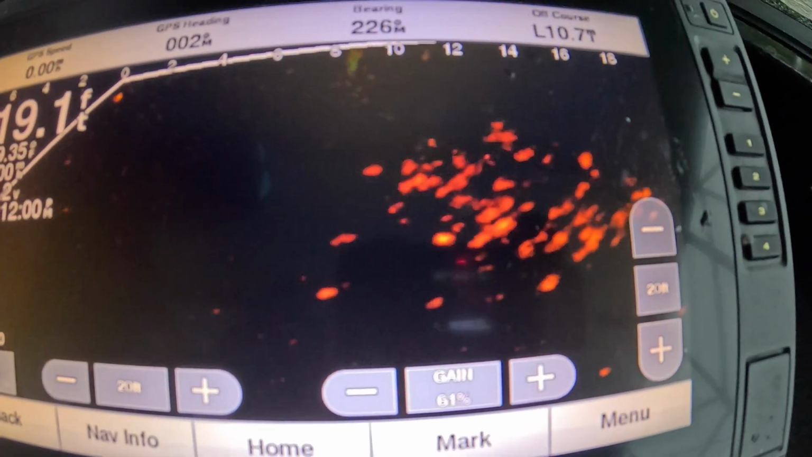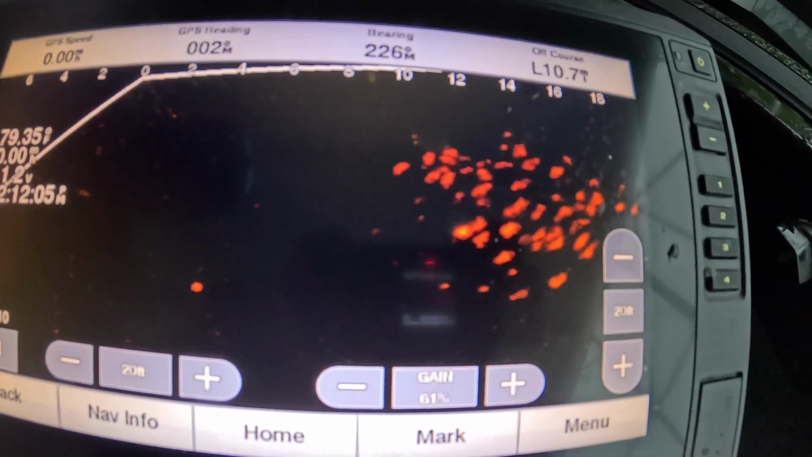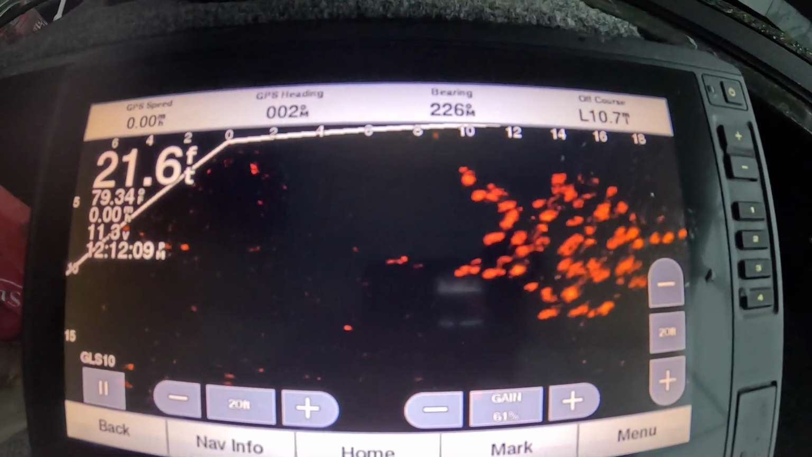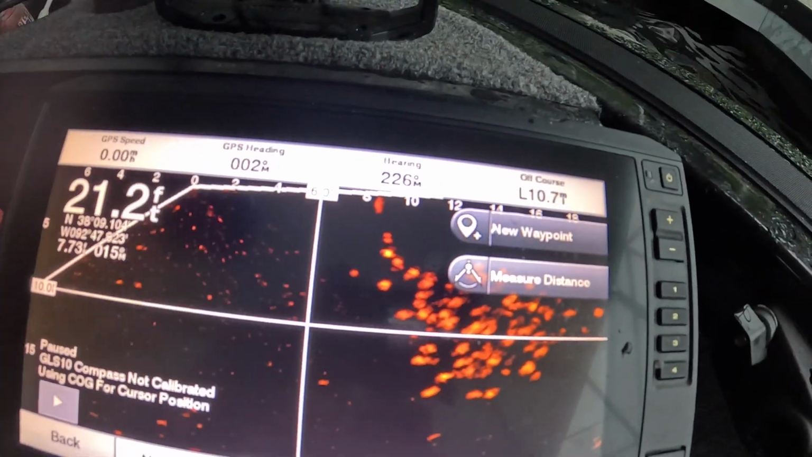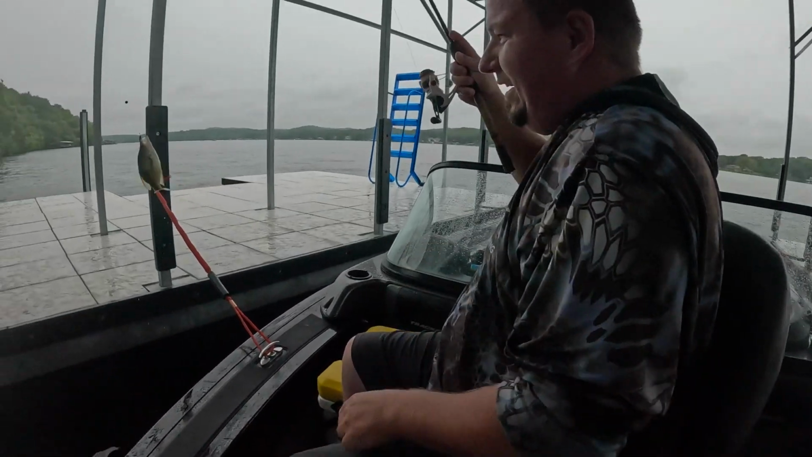Sometimes I'll slowly start raising my rod tip to see if I can get one of these fish to come up and follow me. There's one following it right now. A little bite there, a little bite there. He decided not to go for a full take. He had little nibbles on it. He's got it now. And that's it.